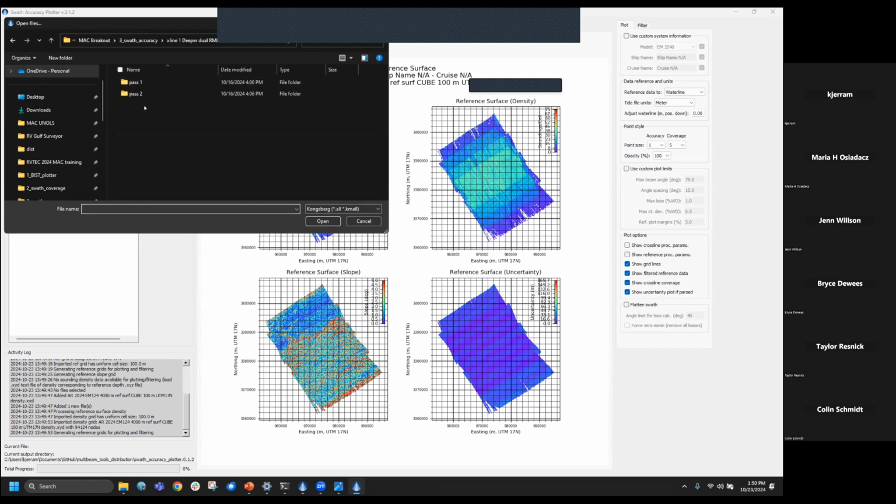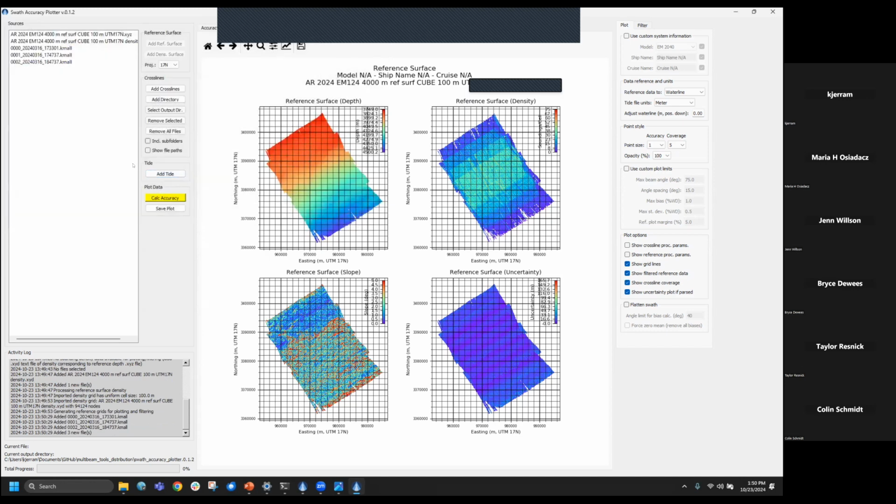And then we can run some cross lines here. And once you add that, you can also add tide. I don't know if we did in this one because it was 4,000 meters deep. I don't think we cared about a 1 meter tide. But if you're in shallow water, you definitely want to care about that.